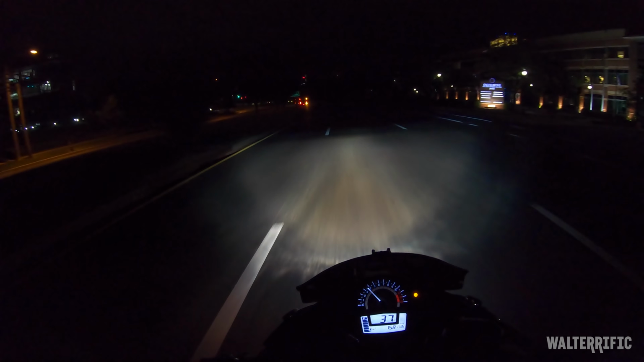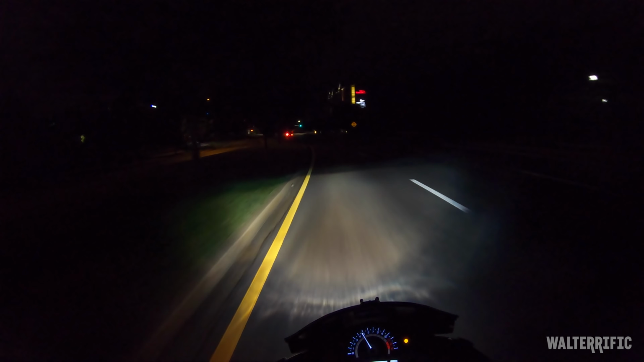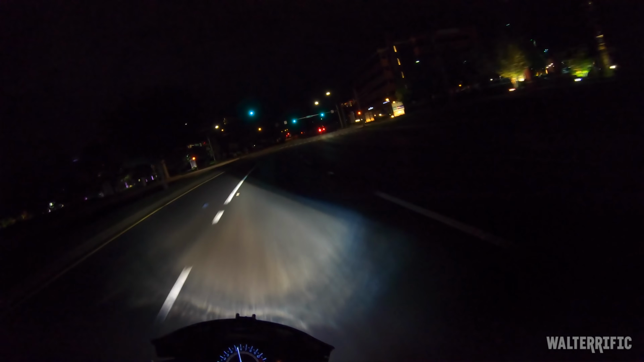Hell yeah, he don't slouch. Dude, he's dragging a chain on the back or something, because first of all I heard it, and then I could see there's sparks flying on the back of that thing. That's interesting. He's going faster than me. Jesus, this bike is slow.